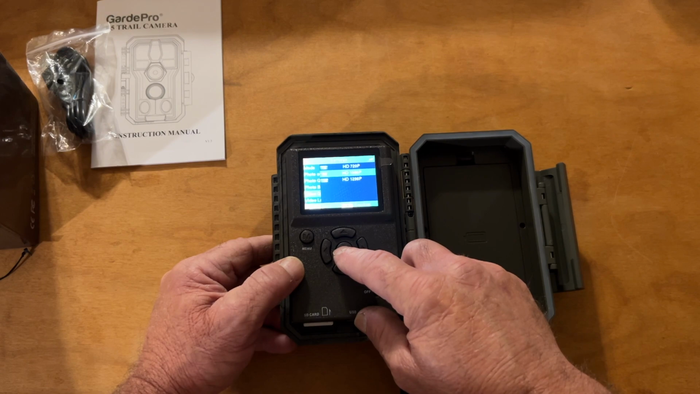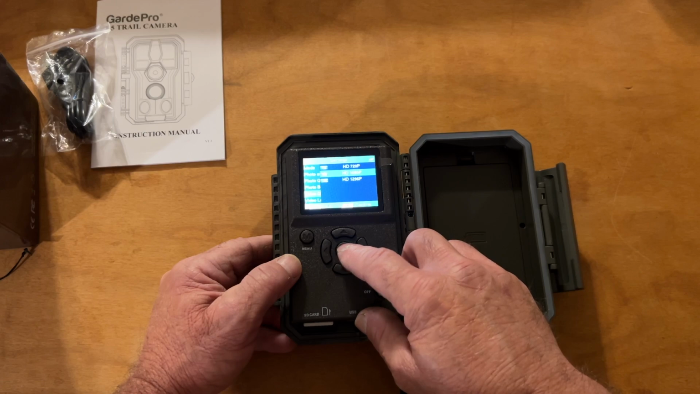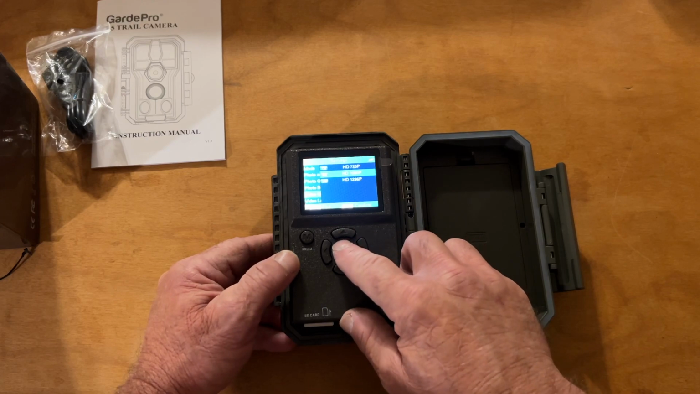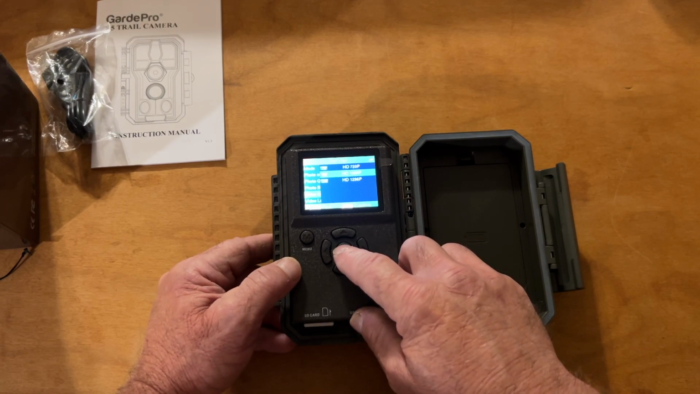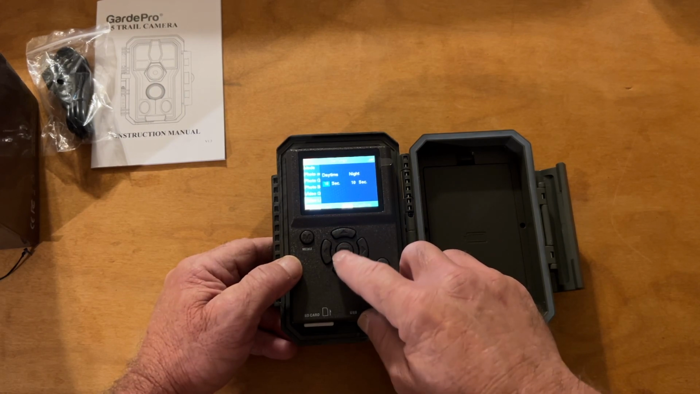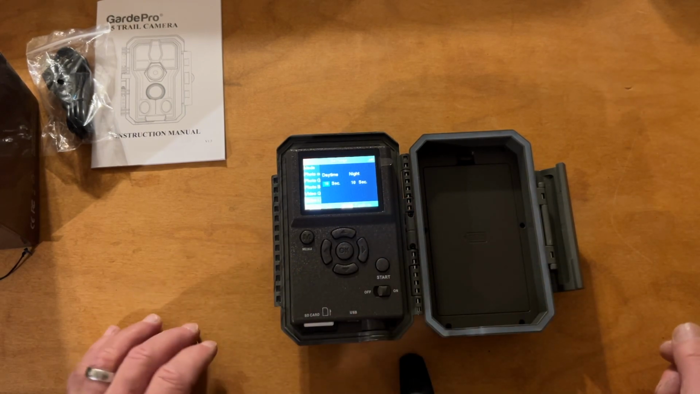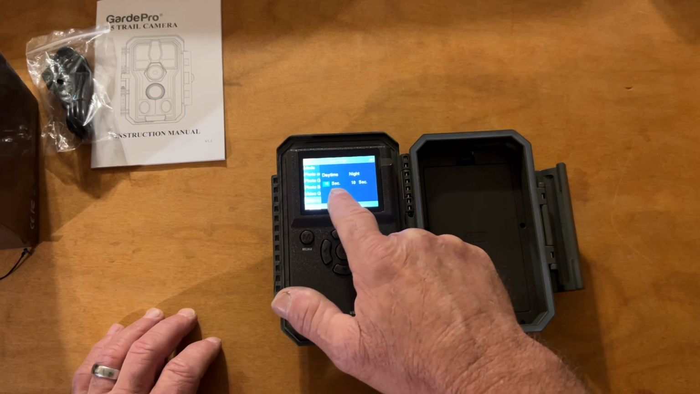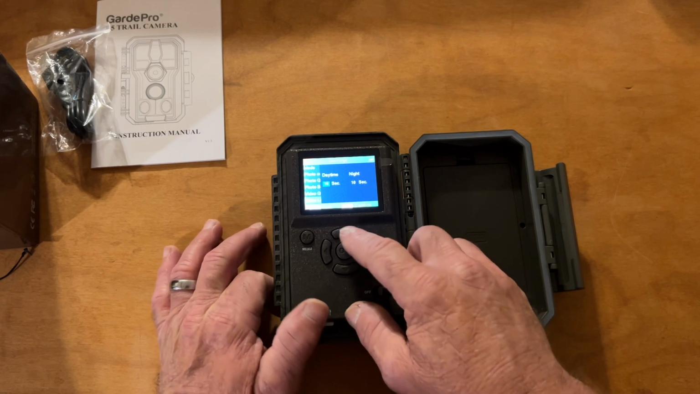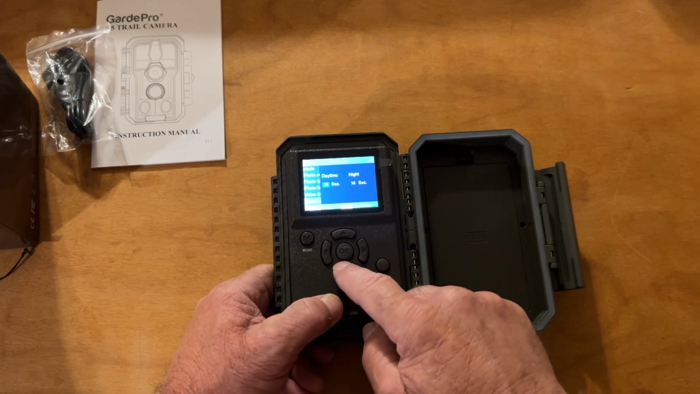Video quality. So we can do 720, 1080, or 1296. If it'll do a true 1080, I will be pleased with that. So I'm just going to leave it on 1080 and see how that is. Video length. Now this is something that is different than some of my other cameras. You can choose a length for the daytime and night. Now I kind of like it. I usually like about 30 seconds, so let's see how far it'll go up to.